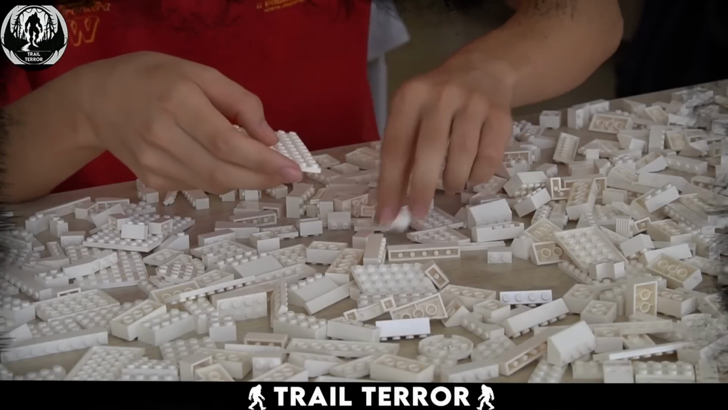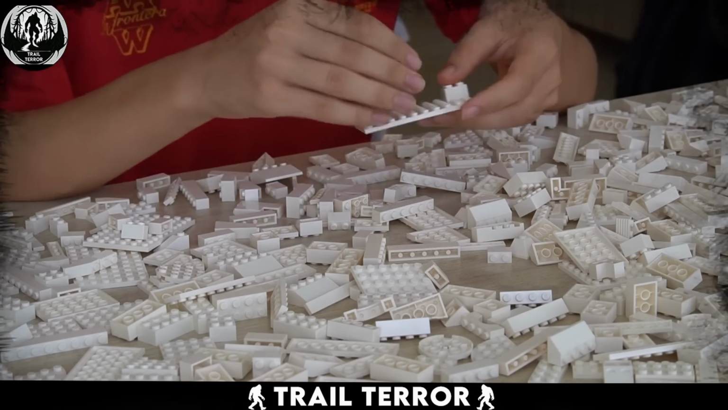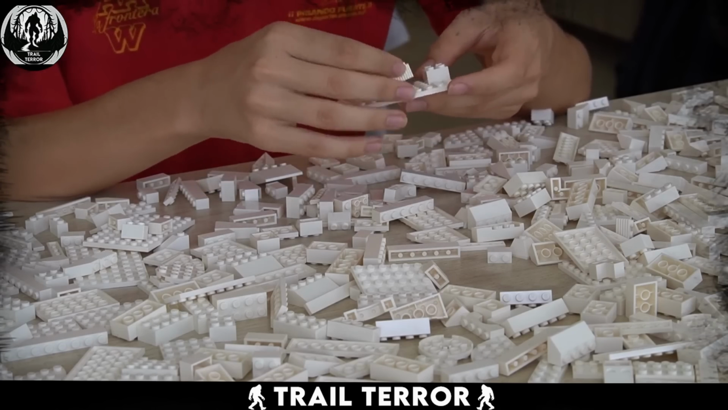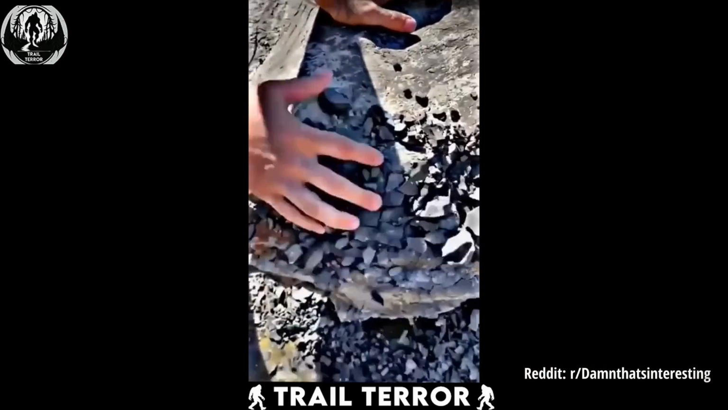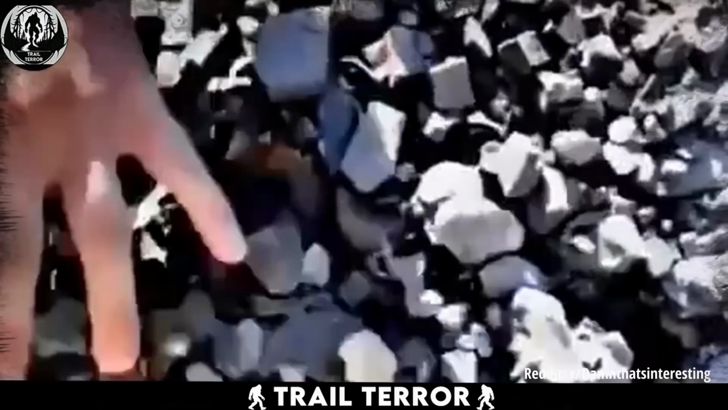Legos are undeniably fun to play with. You can create just about anything from those colorful little pieces. But what if I told you that our real world might just be built from tiny Lego blocks too?